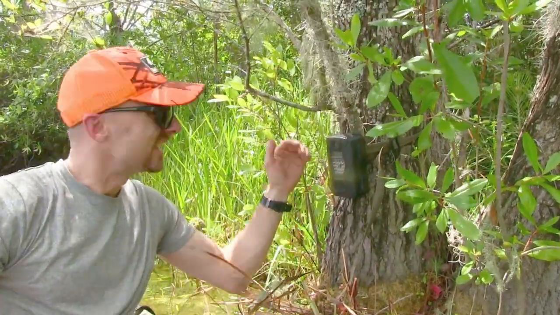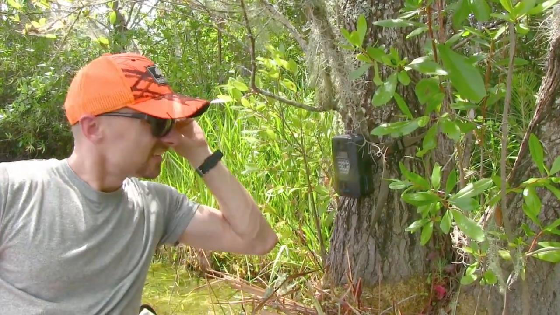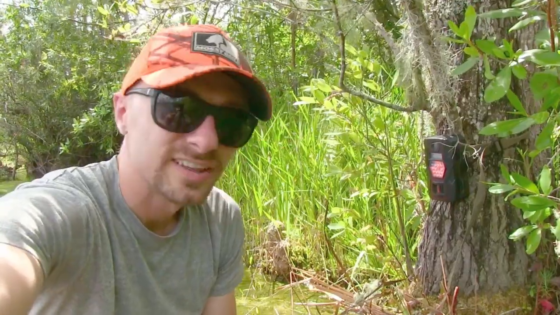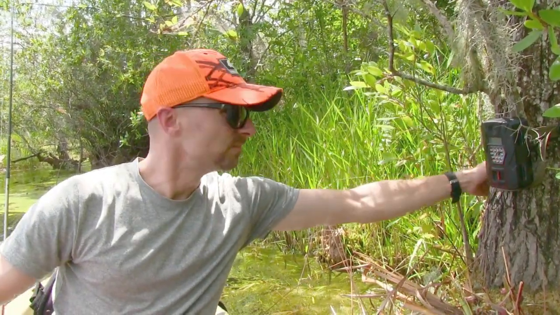Look at that, we got this daggum branch that comes out like this here. I thought it was going to be in my way, but it actually works perfect to give the camera a slight angle down to be viewing out here. So now, just like we would with setting a trail camera up on a deer trail, we'll just cattle out about 10 feet. Just make sure the sensor picks us up and we'll be good to roll.